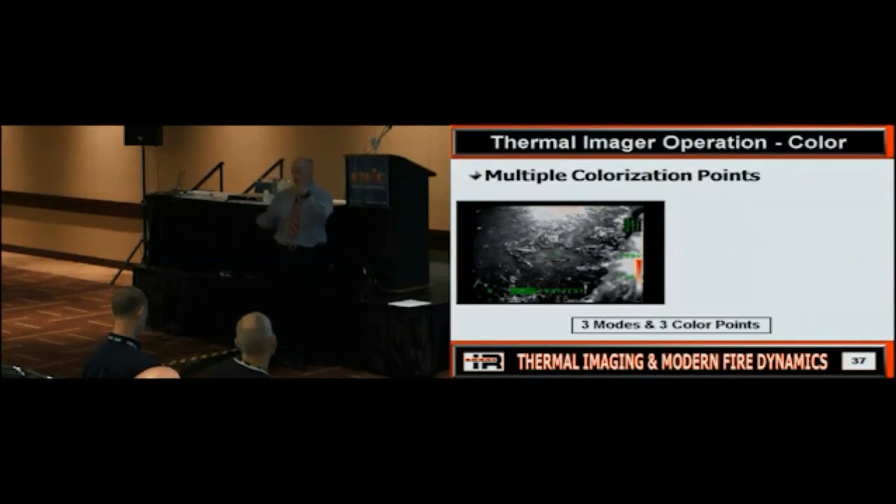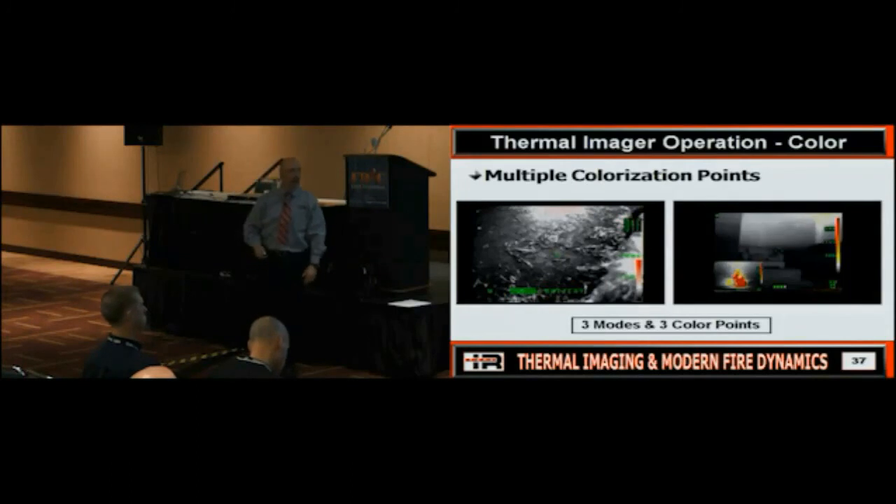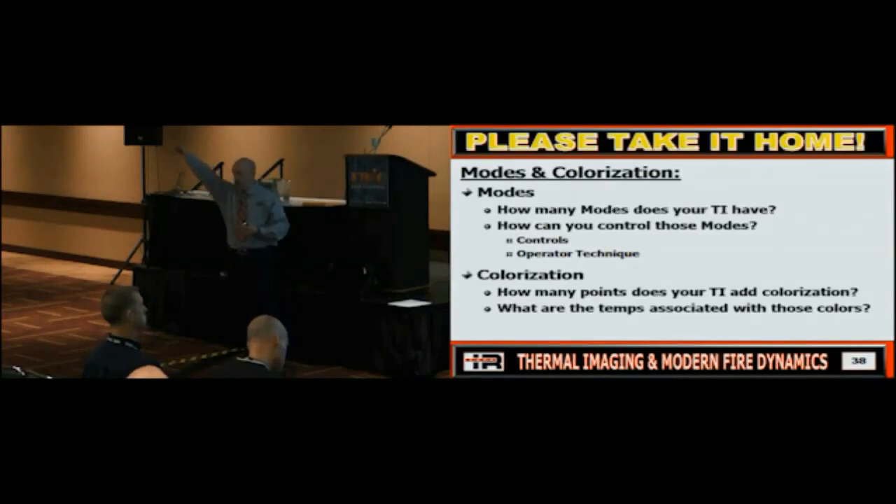That way, hopefully, I can understand what's going on. Because if not, you're going to have people seeing colors come and go and not really understand what's going on. Because they're not understanding, is it really getting hotter or is it really getting cooler? So we've got to make sure that we figure that out. This one is in high sensitivity. Boom, it just shifted to medium. And then you would see a final shift here again.